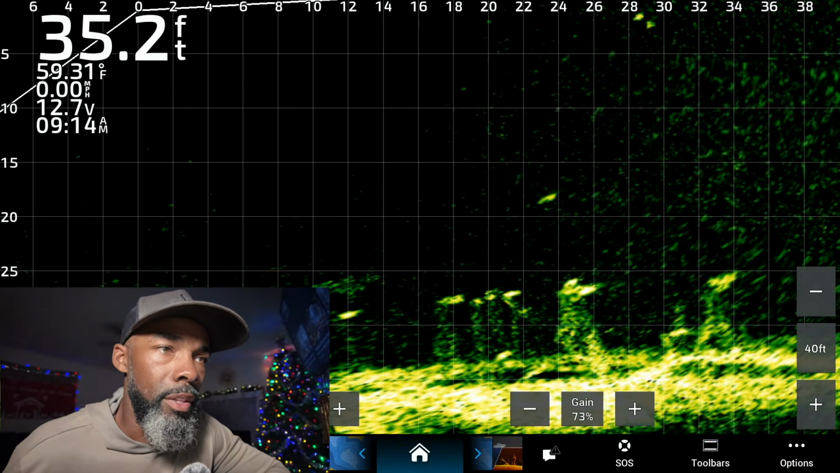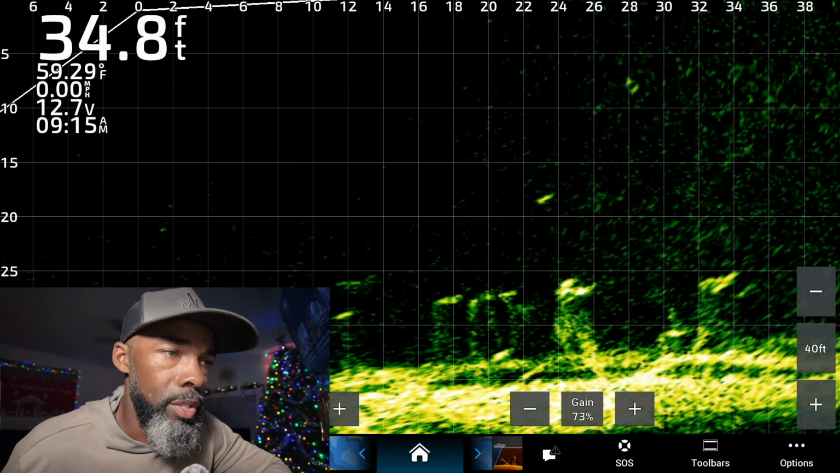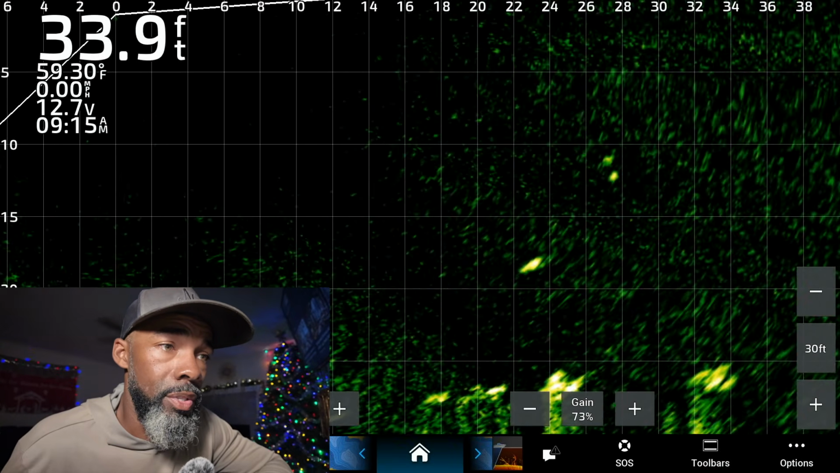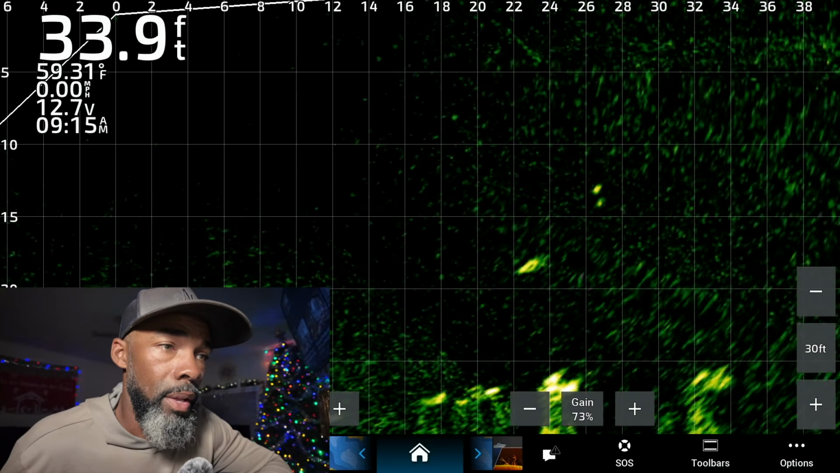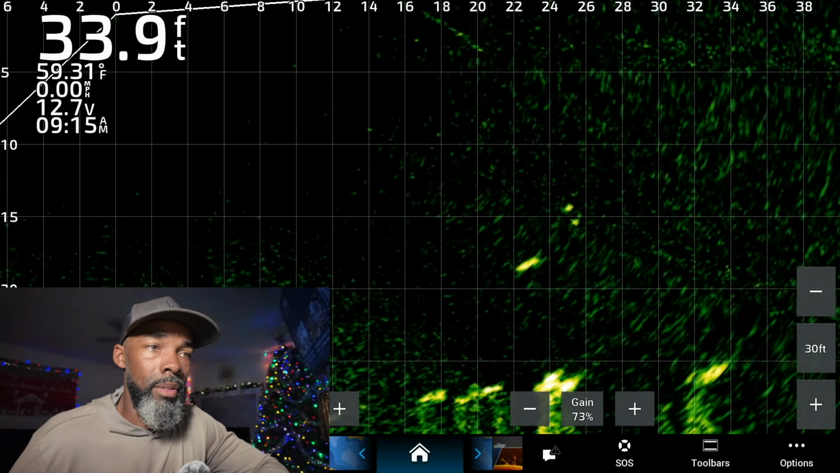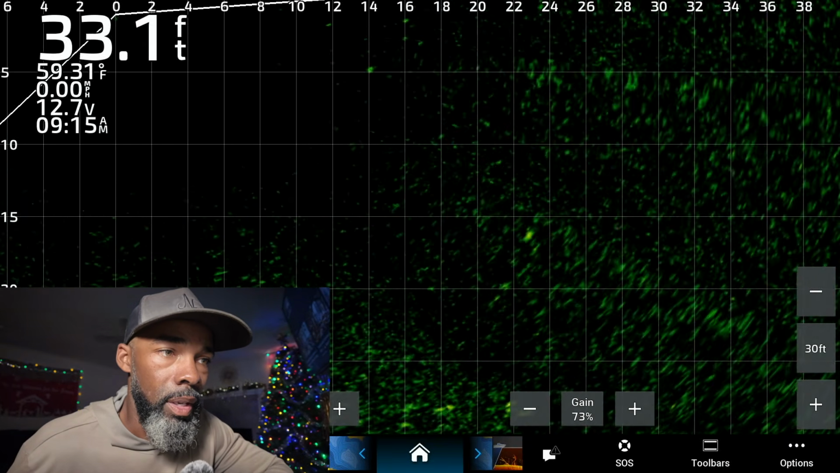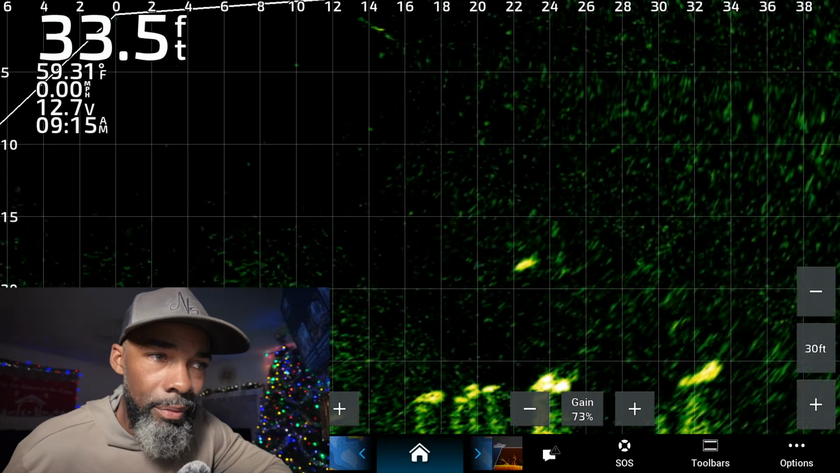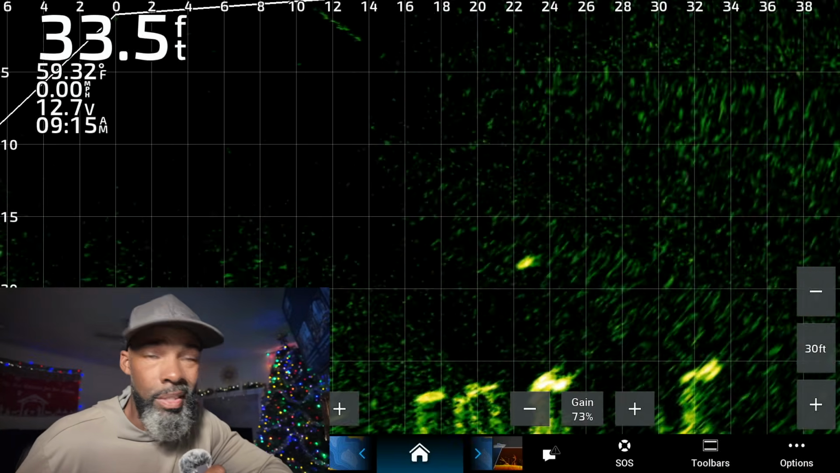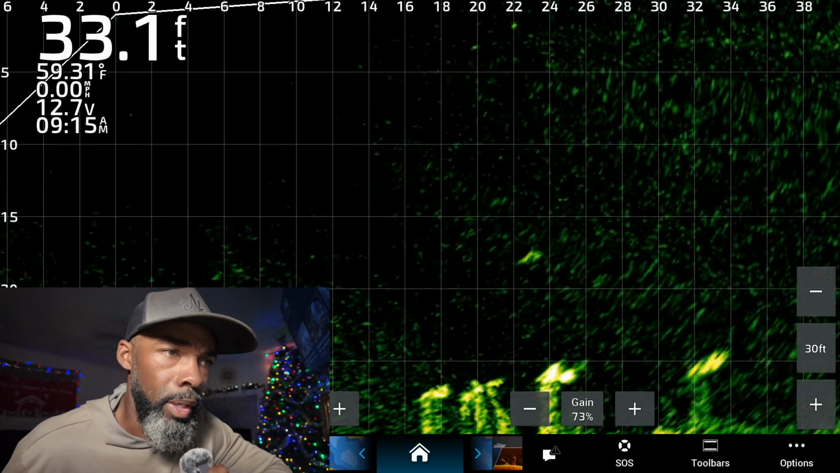Bait's coming down again at the 28-foot mark, and still not a great image on the fish. We reduced our down range right there just so we can get a better image. So we went down to 30-foot down range instead of the 40-foot that we had it at just before, and the bait is still not perfectly aligned. It looks like it's a little bit to the left of that fish, I'm going to say. On that one, it's kind of hard to say for sure without seeing the trolling motor head, but I'm going to guess we're just to the left of that fish. So we're getting the bait right back in.